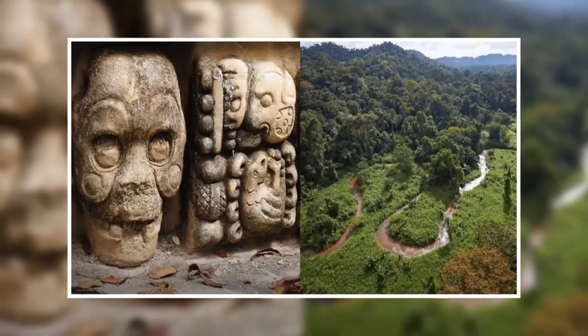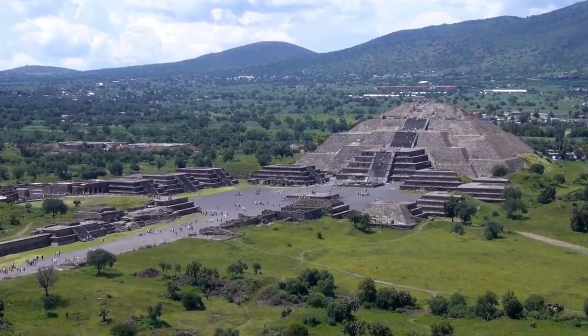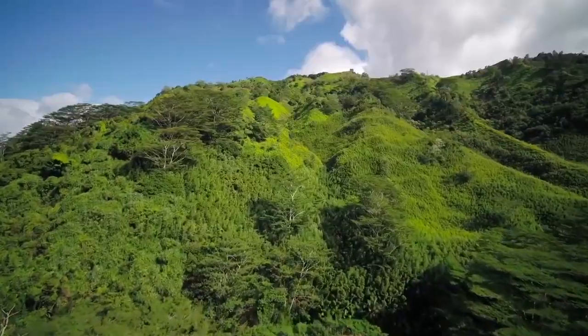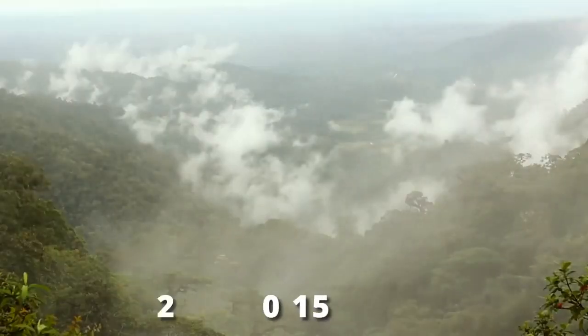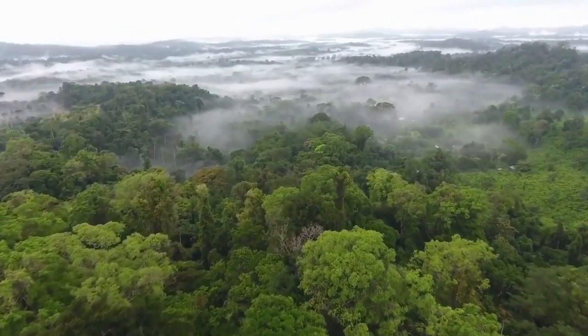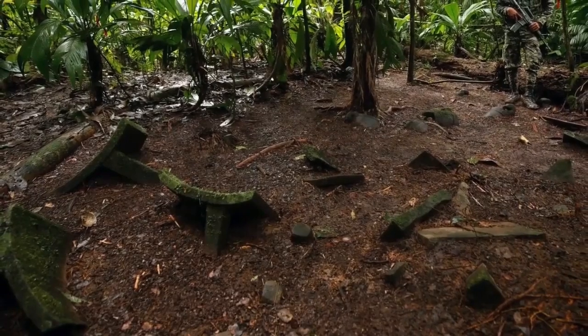The White City of the Monkey God is a fabled location that is claimed to have been in Honduras. The Spanish are said to have caught a glimpse of it while they were there, but they never saw it again. In 2015, a group of explorers thought they had found the so-called White City, which was given its name in reference to pillars that were rumored to have existed.